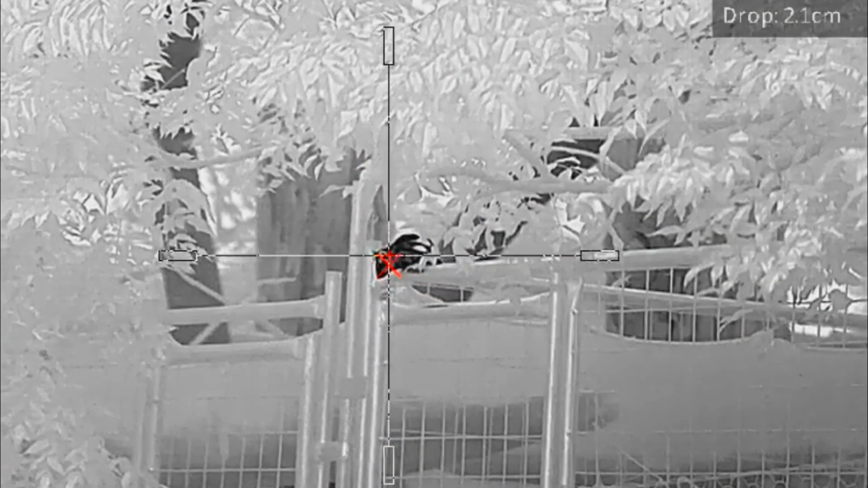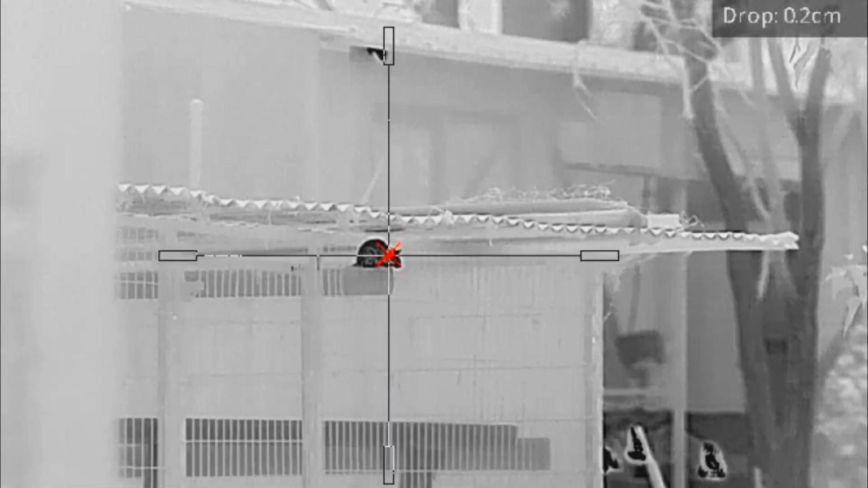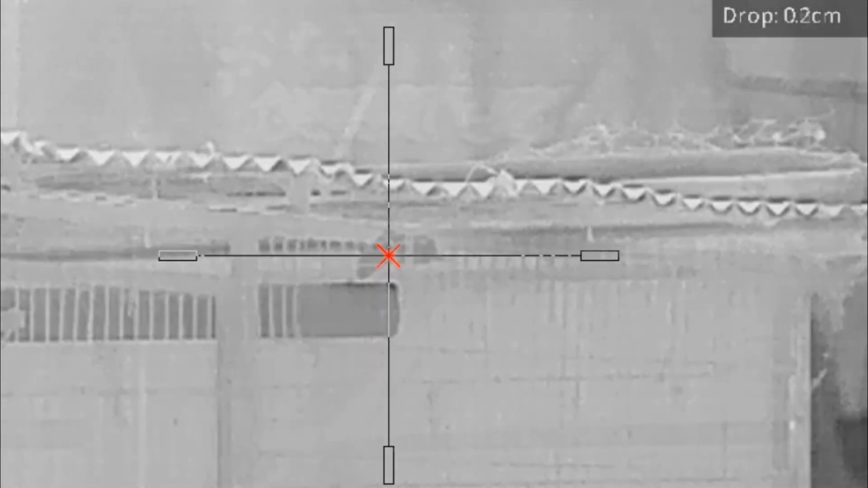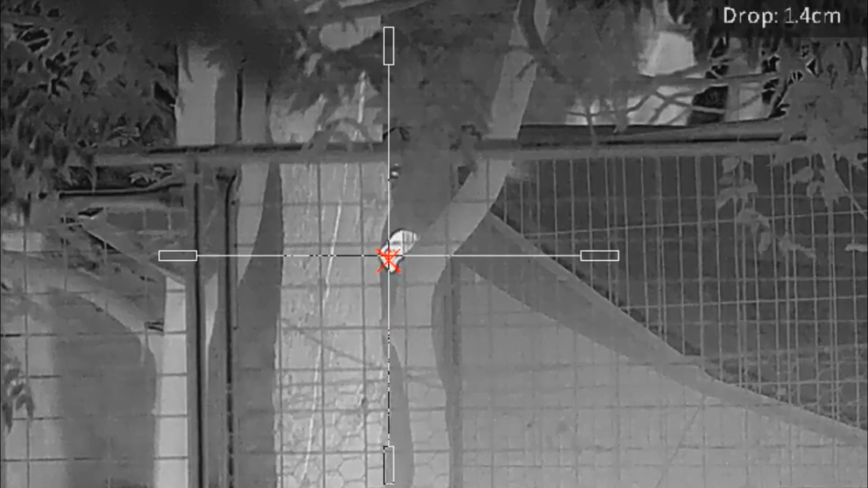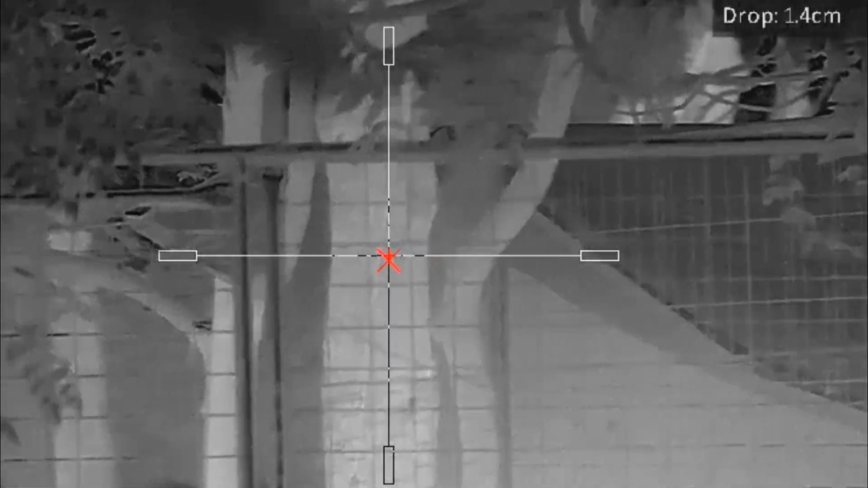Just pulled up on property and they're running around through the aviaries already. So, no time to waste, let's hook straight into them. Got the tiniest little gap. Oh, wow.